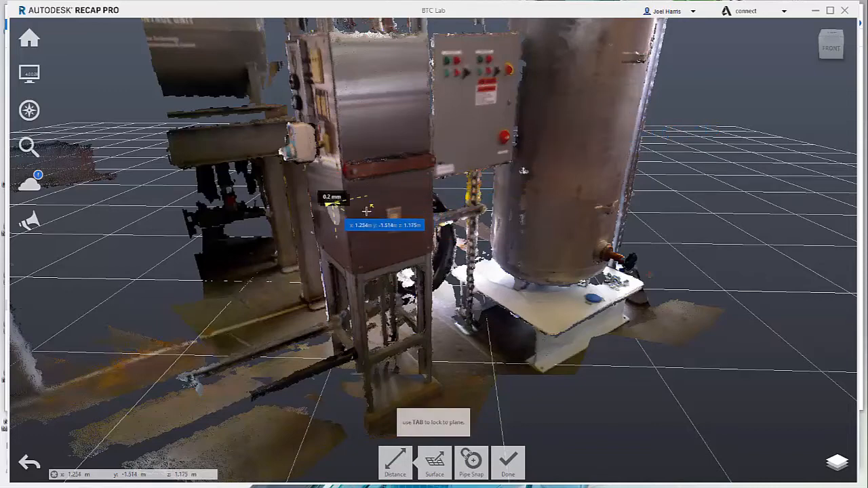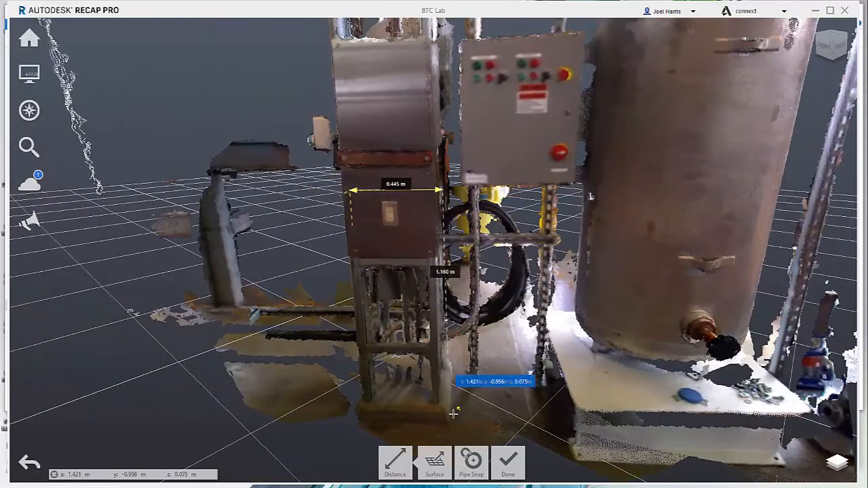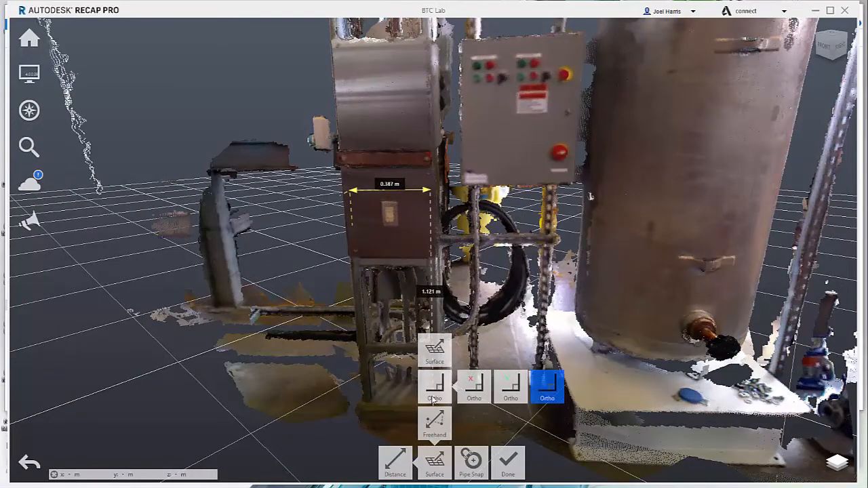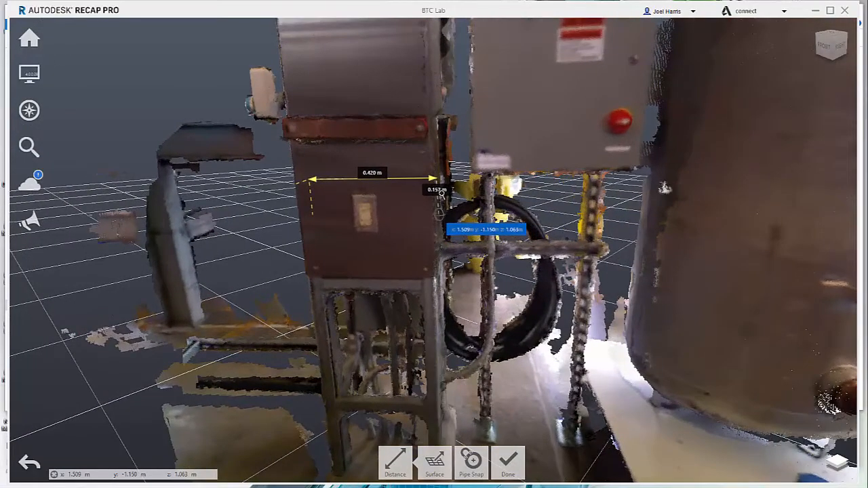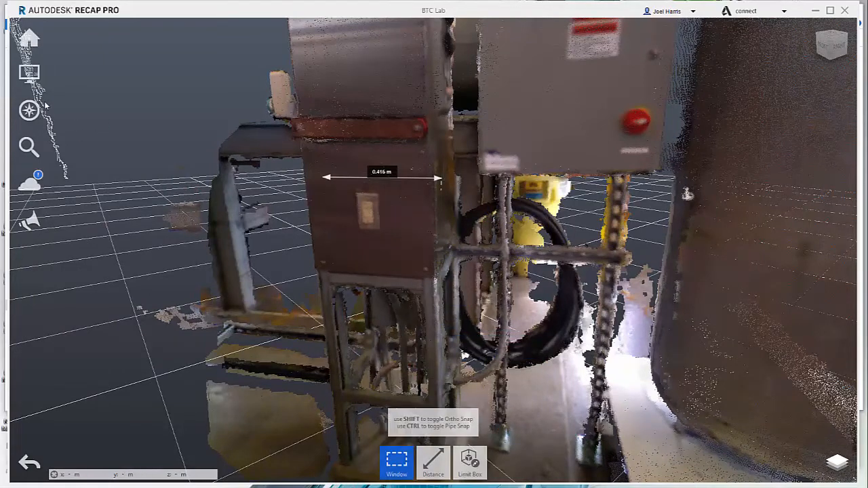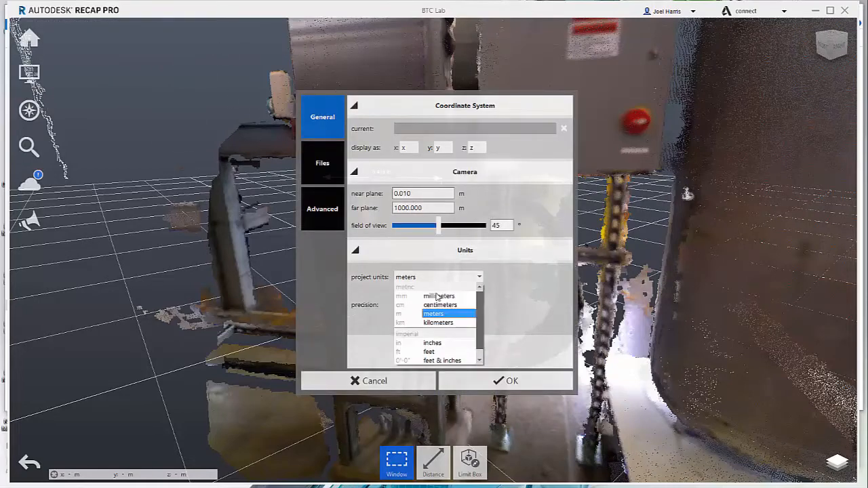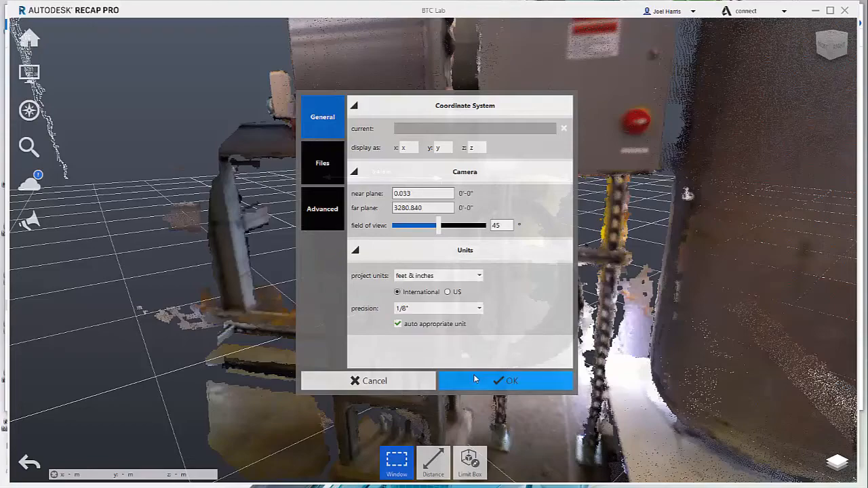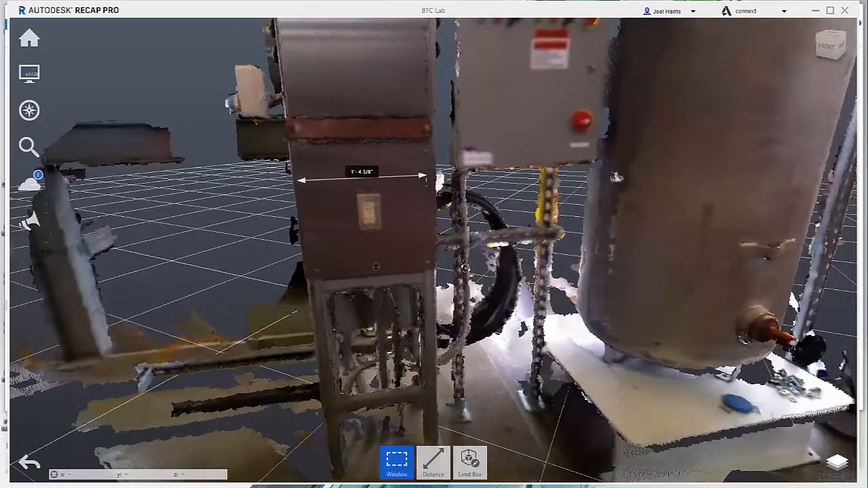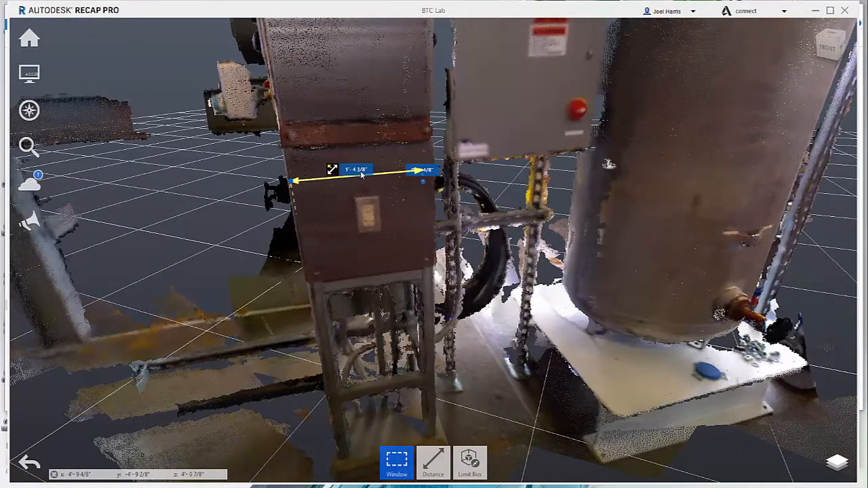So we can take measurements from any of our objects here, and right now I have a surface constraint on it, and I can also set orthogonality constraints if I want to. Let's measure around to this other side here. It tells me that distance between two sides of that box is 0.416 meters. If I want to see it in feet and inches, I can go ahead and change my settings to display in whatever units are available here. We'll go with feet and inches. And existing dimensions, they sit there in space. They actually are persistent parts of the ReCap project.